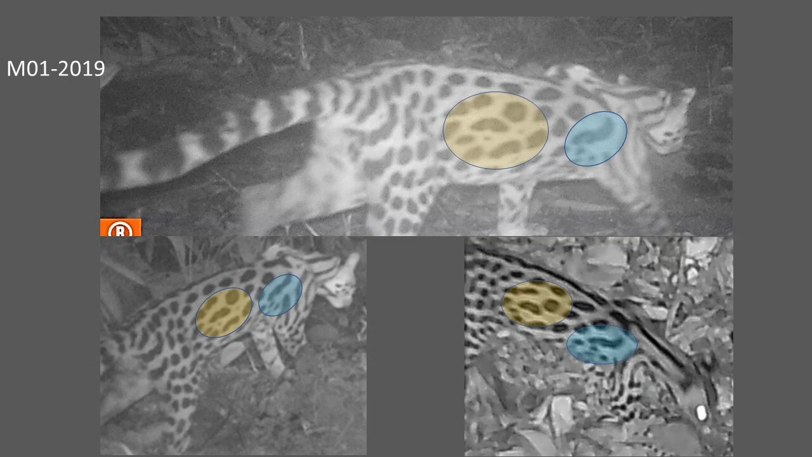So this particular cat, it's a bit dry, isn't it? M01-2019. It indicates it's a male. It's male number 1, and it was first identified in 2019.